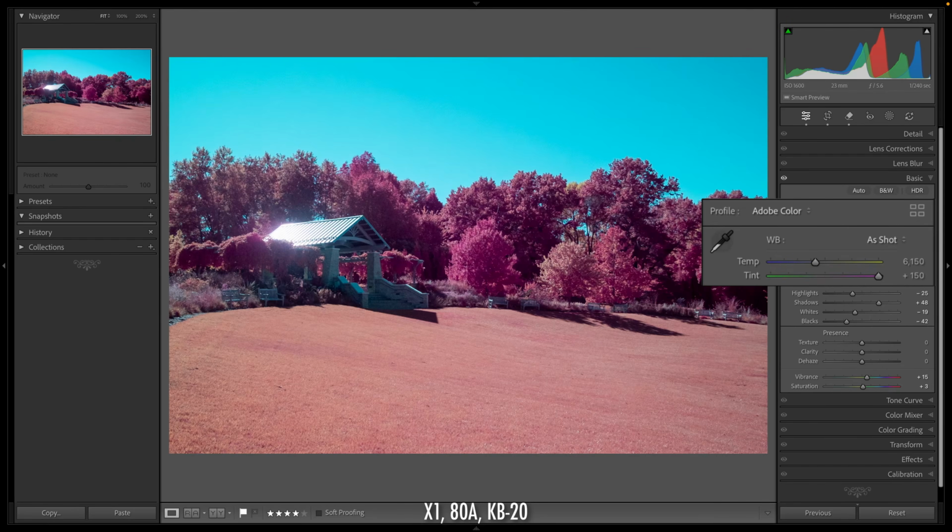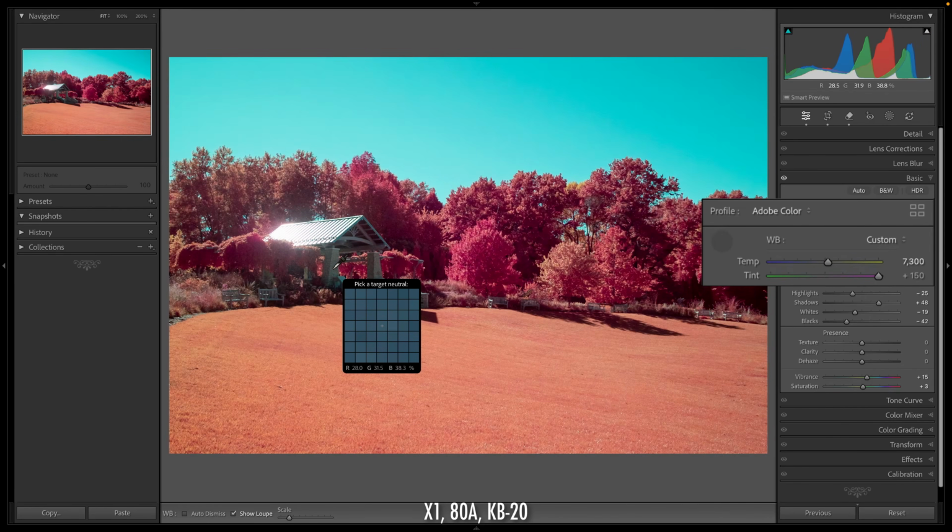Now let's take a look at an image shot with the X1 stack. So this is the X1 filter, the KB20 filter, and the 80A filter. Let's try to set a white balance and see what we get. We're using the default profile. I'll grab the color picker. I will point to the side of this structure, which is gray, to set a white balance. Now, if I look over at the controls here, we can see that I have a good temperature setting in the middle, but my tint is capped all the way at the end of the scale up at 150. And so there's maybe a little bit more of a green cast in this image that this particular range can't quite address. So what I could do is use a custom profile to address that.